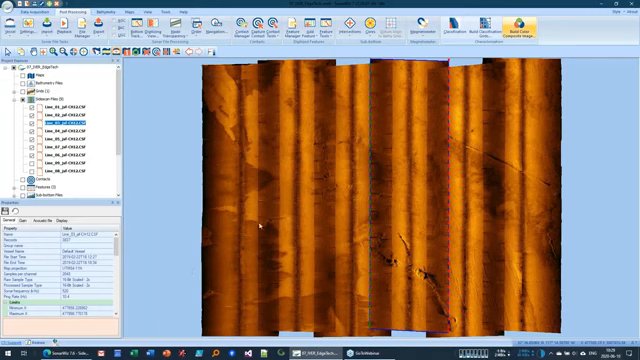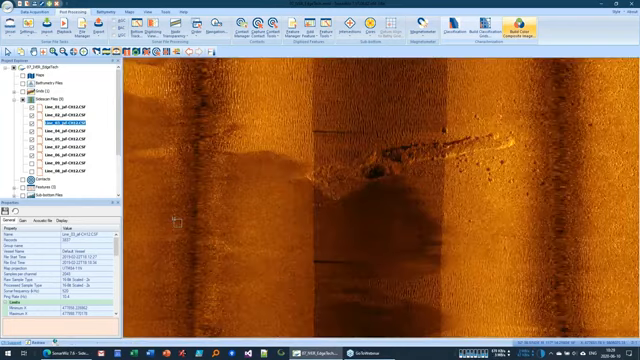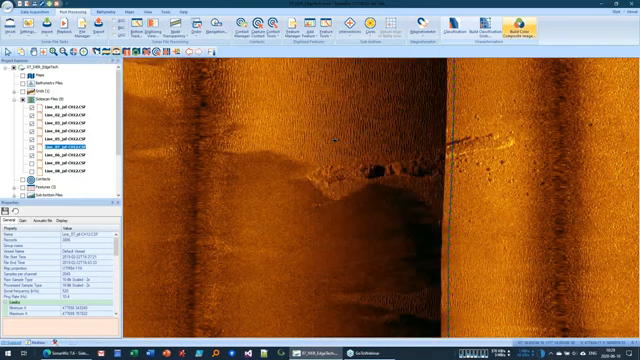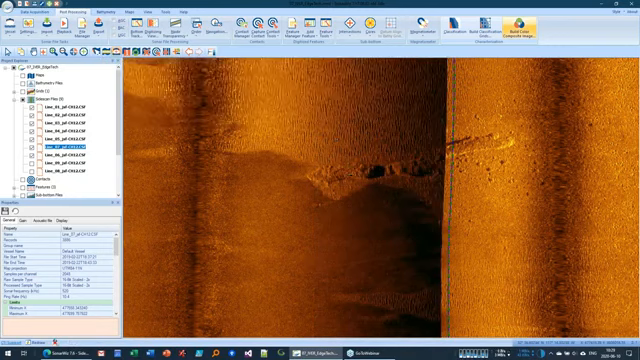The next thing you want to make sure is that you've got nice alignment between your overlapping track lines. So if we look at this object, and we've got two overlapping track lines here, and if I select one of these and use our swipe tool, I can see that we've got two track lines going in opposite directions, but they don't line up exactly with each other here.